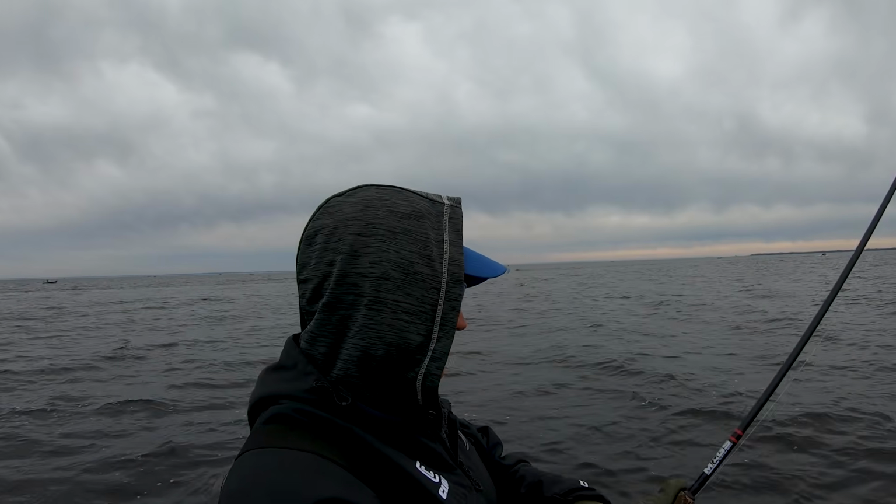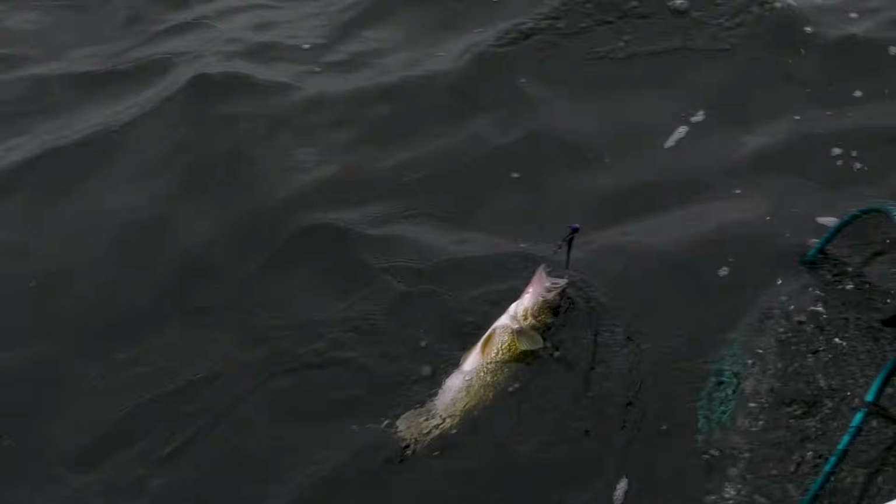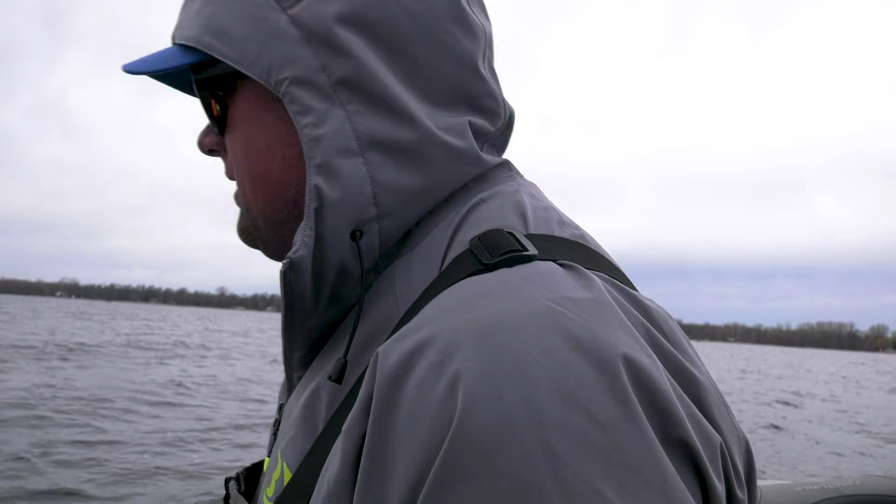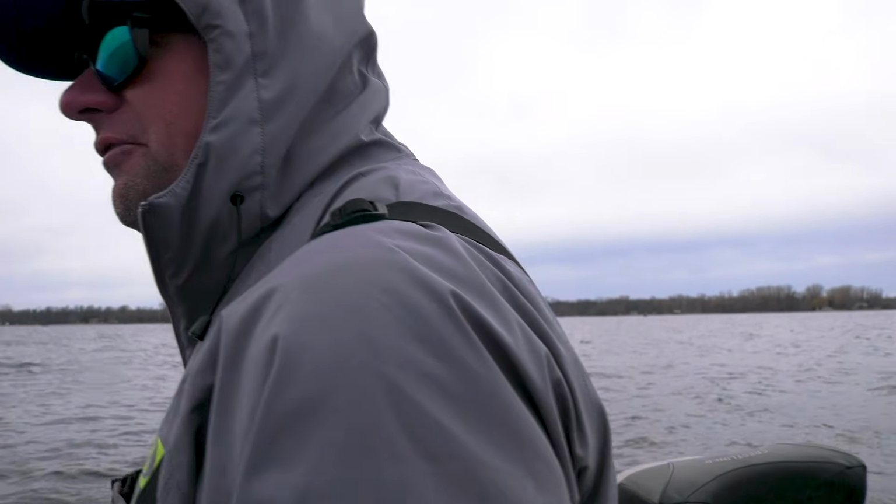Might need the net on this one. All right, I'm coming. There we go. Nice work. Another golden walleye. I tell you what, there's boats out here, and it's pretty cool. It's a pretty cool fishing opportunity.